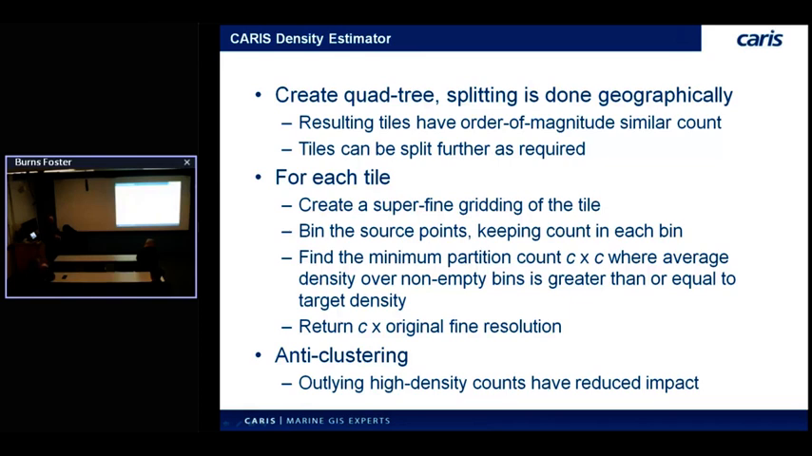And then we bin the points into it. We dump the points into that fine grid, and then we start partitioning that and counting how many soundings we're getting, and then we basically just collapse that until we get to the point where we meet the density criteria the user gave us. So at 5 points per node or whatever. And then we return that value as the final resolution for the tile.